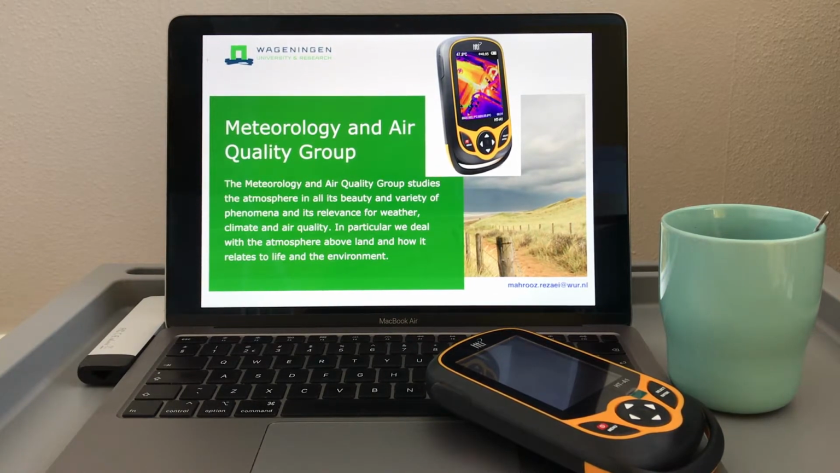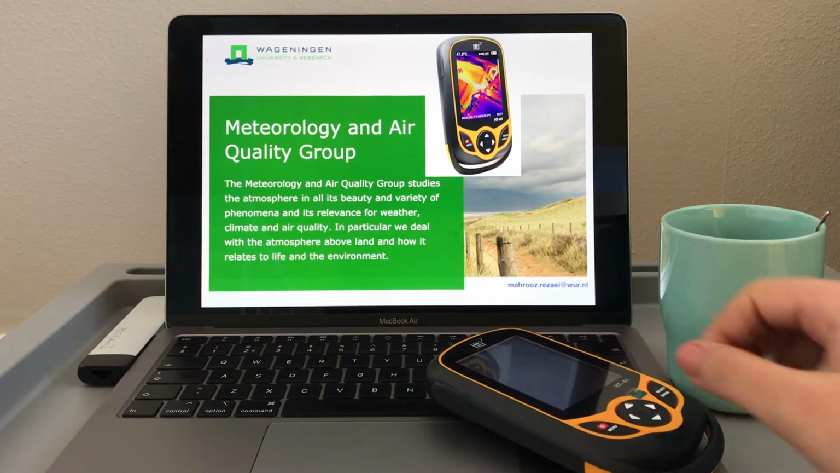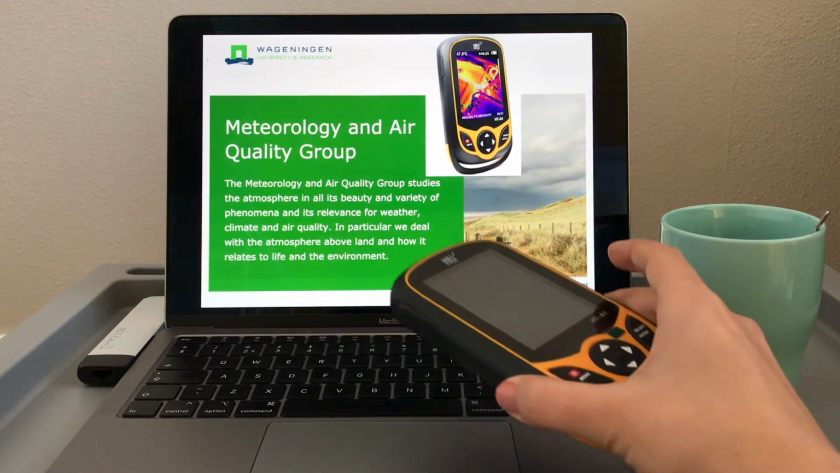The infrared thermography is a powerful way to see hot or cold spot patterns, reliably measure temperature, and store images for troubleshooting. This will help you to predict problems before they happen. Here I have one thermal imaging camera available.